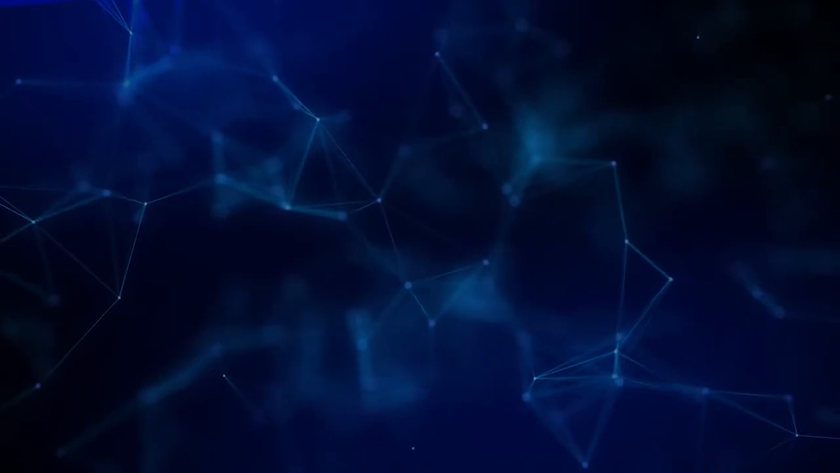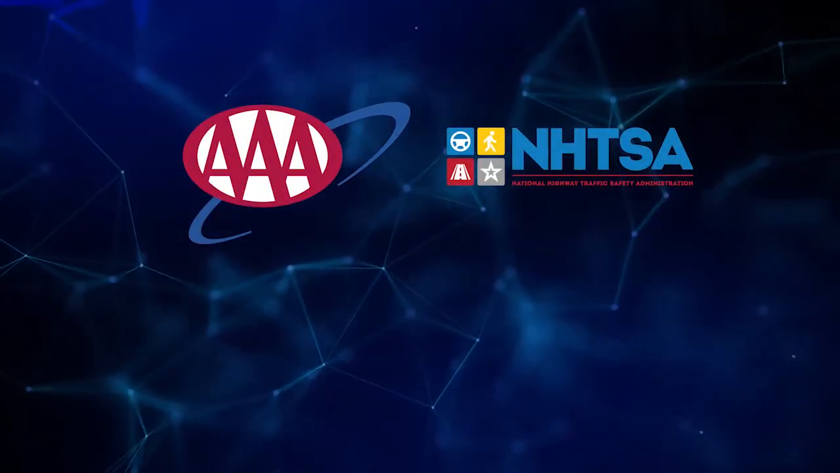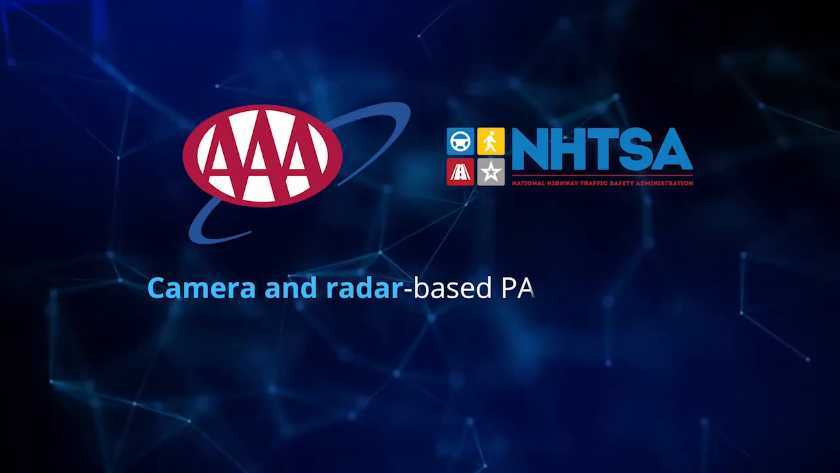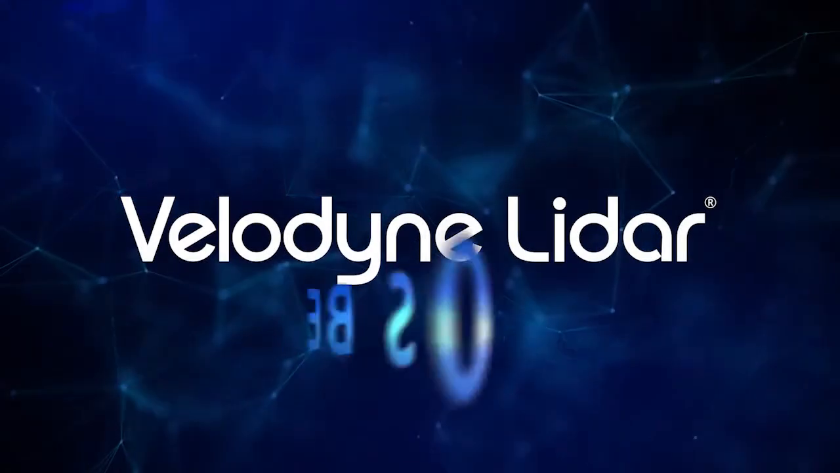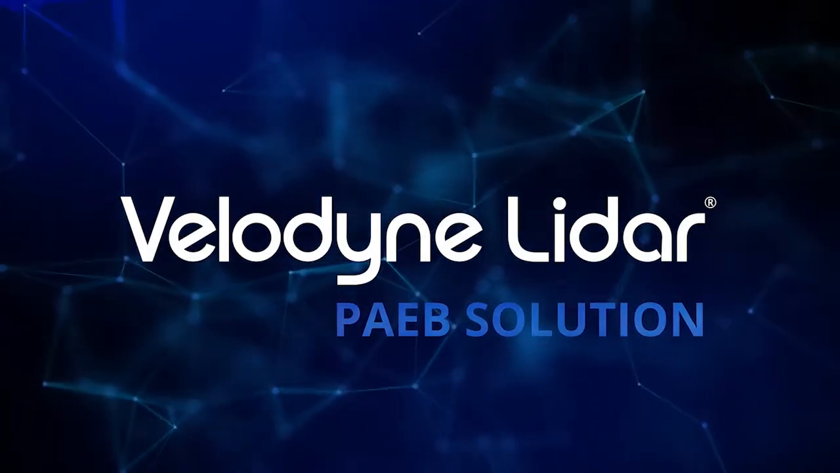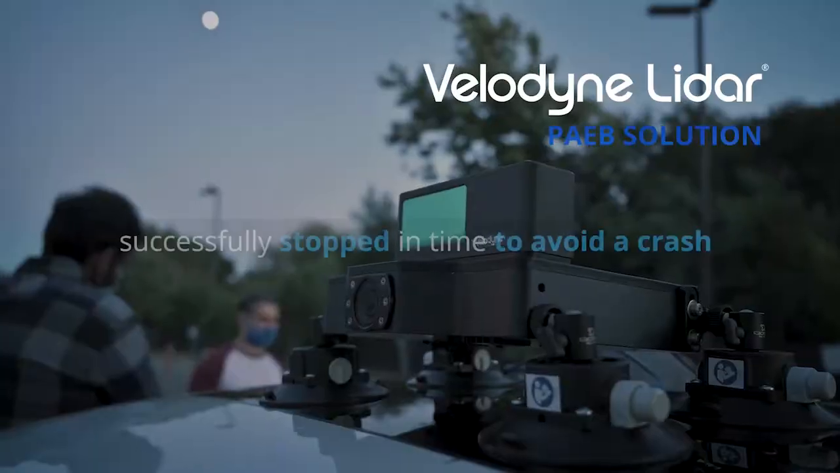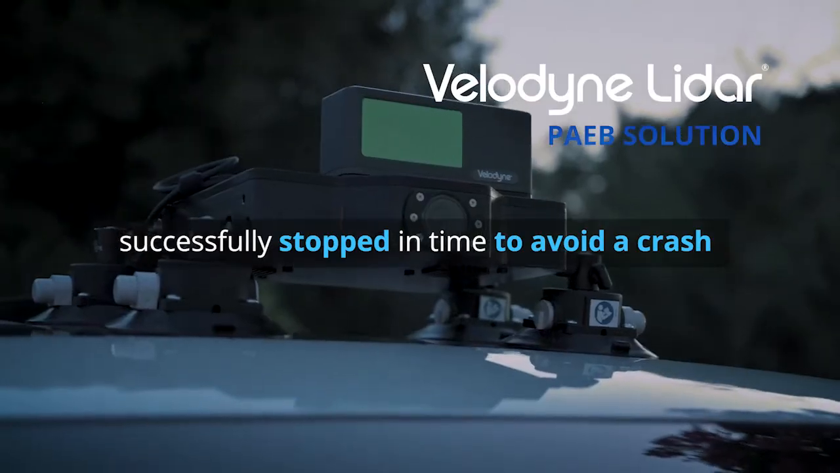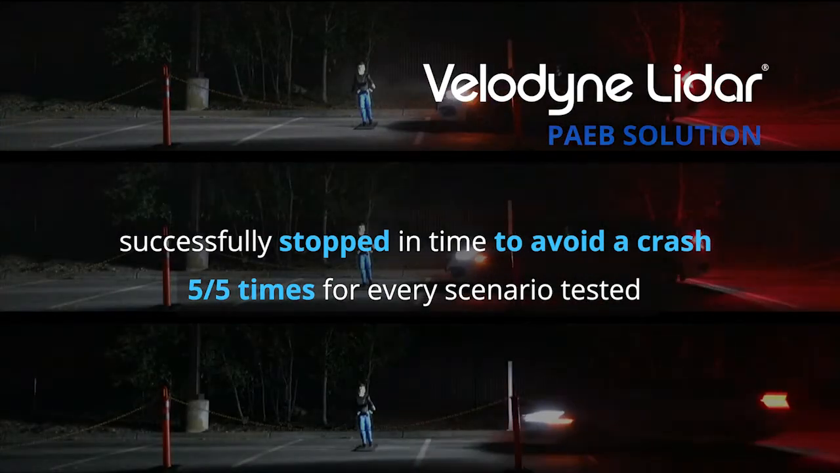The results of these nighttime tests support the findings of AAA and NHTSA that camera and radar-based PAEB systems frequently fail in dark conditions. In contrast, Velodyne's LiDAR-based PAEB system, equipped with one Veloray LiDAR sensor, successfully stopped in time to avoid a crash 5 out of 5 times for every scenario tested.